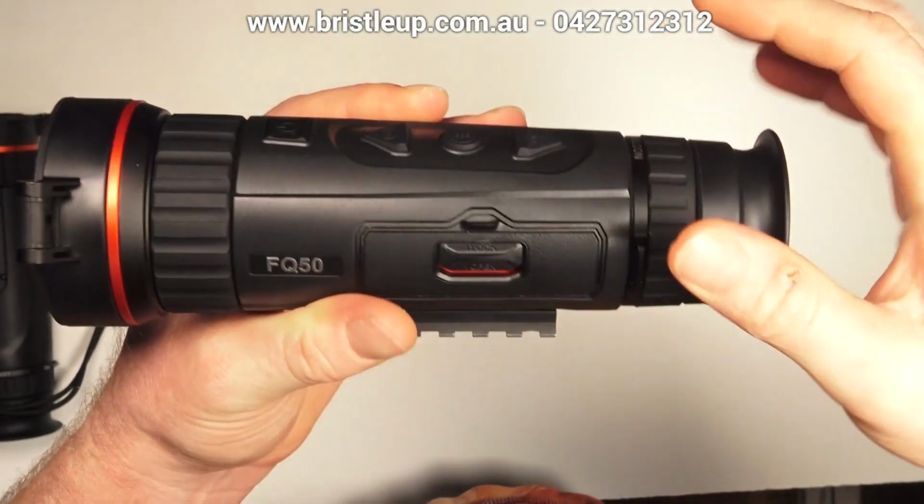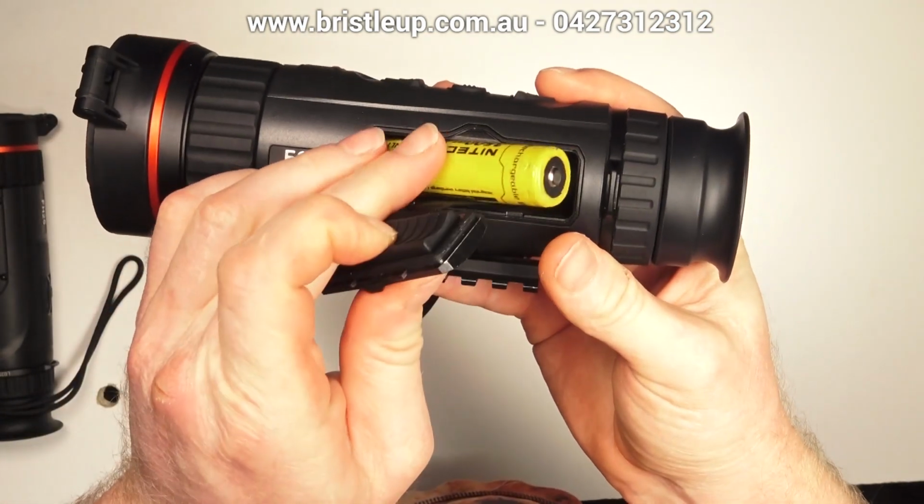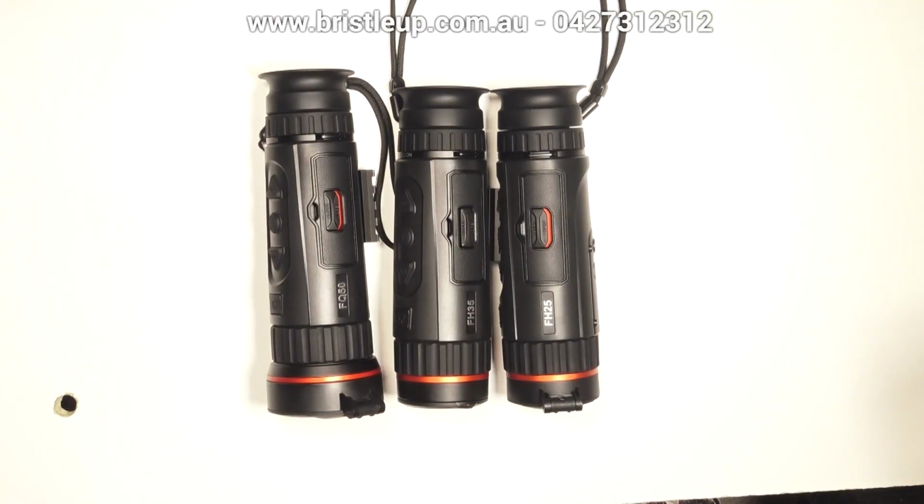The downside is you usually don't get as high of a runtime as some units with those custom batteries, and you can't charge the batteries internally. You have to pull them out of your Hikmicro device and charge them with the supplied charger. The Falcon series comes with 2 batteries with a runtime of around 5 hours each when you use it by hand, and around 2 to 3 hours when you have it on Wi-Fi.